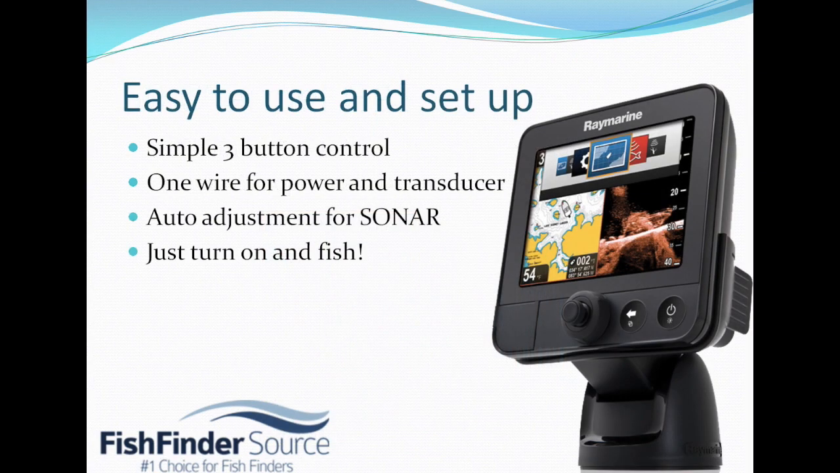The other really cool thing about the Dragonfly is that even with all of its really super advanced features and all the technology that goes into it, it's really easy to use and really easy to set up. As you can see from the picture here, there's only three buttons, and that's all you need to work it. On the back, there's only one wire that connects both the power and the transducer. It does all the adjustment by itself, so you don't need to keep tweaking the sonar settings for the best picture. It's going to do all those calculations by itself, and you can literally just turn it on and start fishing, and you're good to go.